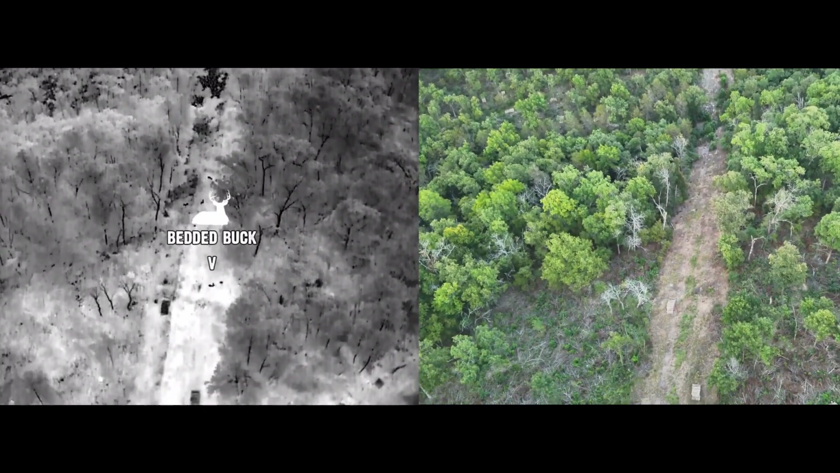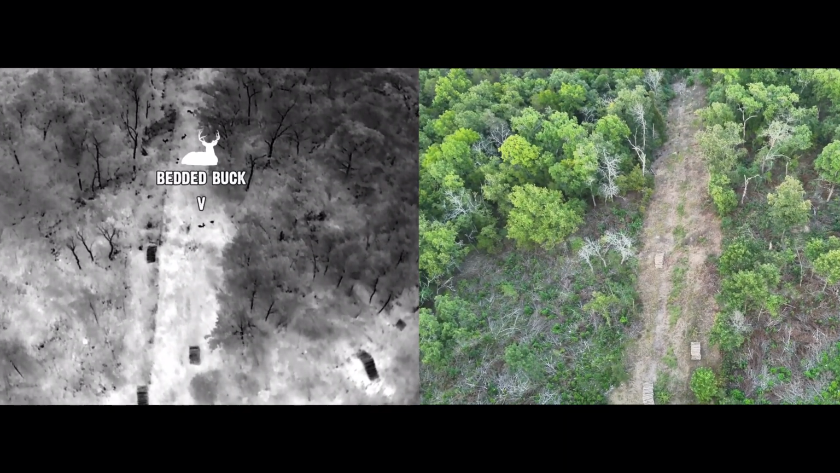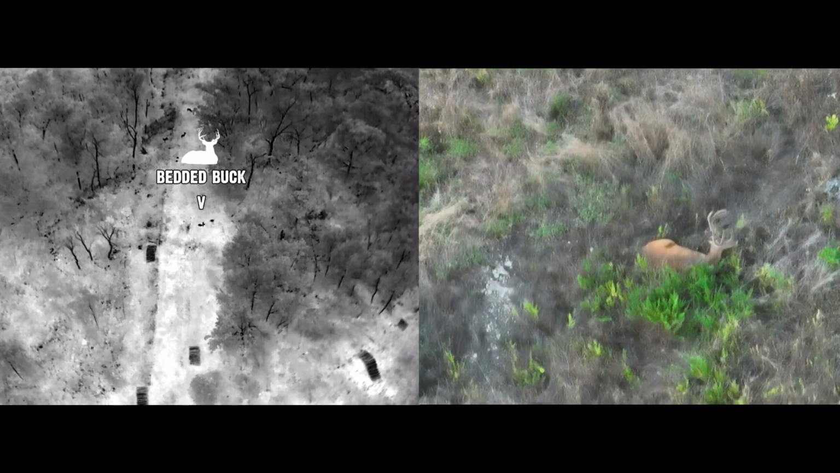So they're not that far out of the bottom. This is the bottom right here. They're not very far out of the bottom. They may not get there till after dark. And this is a great thing. This deer's been up and down a few times.